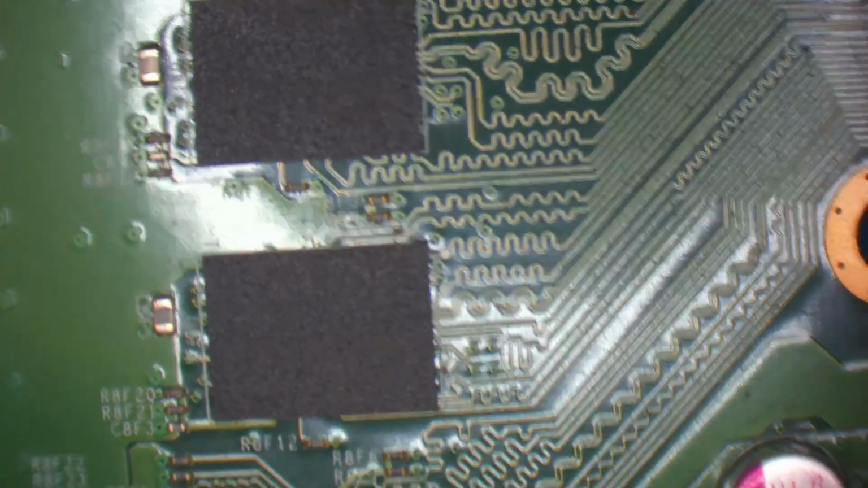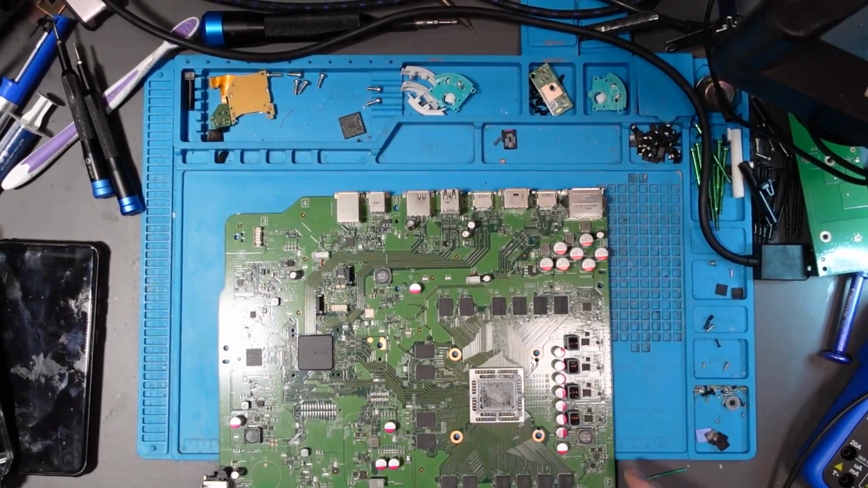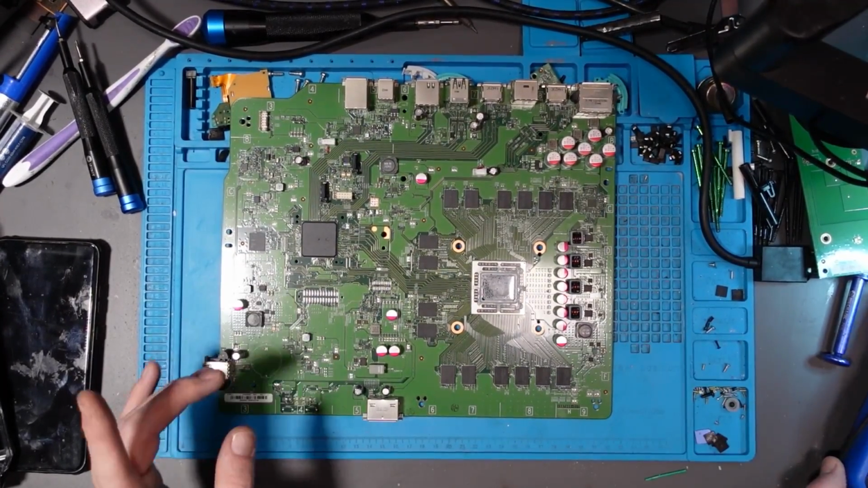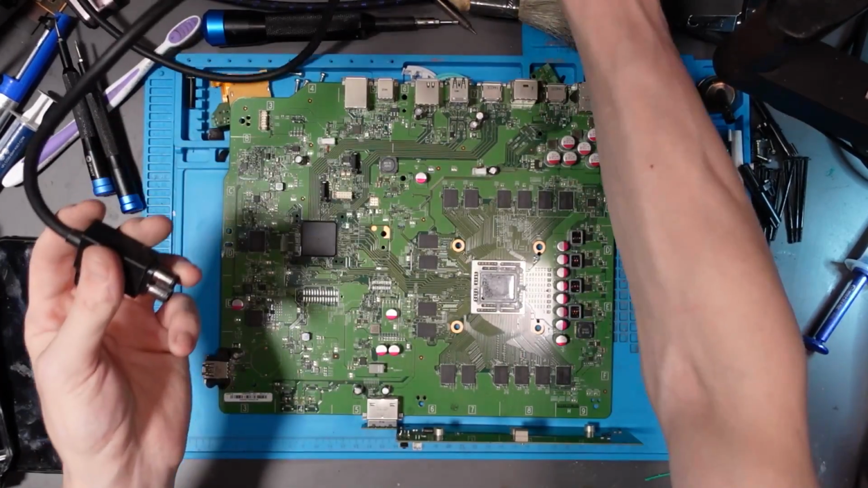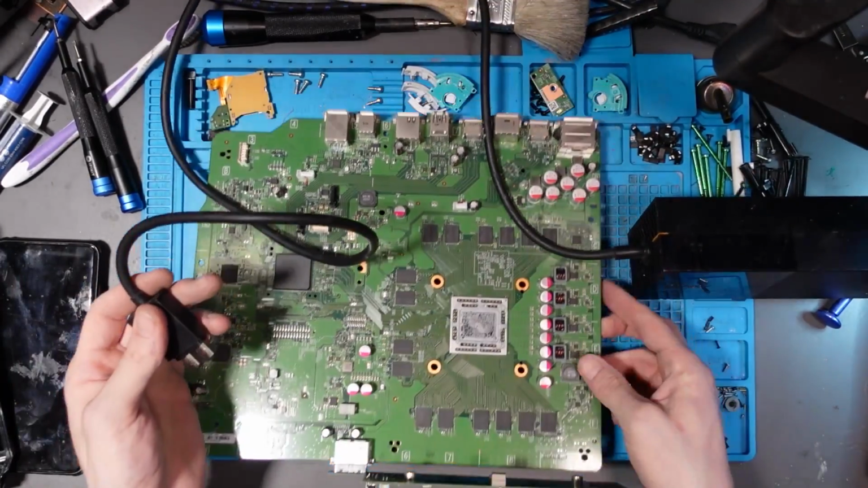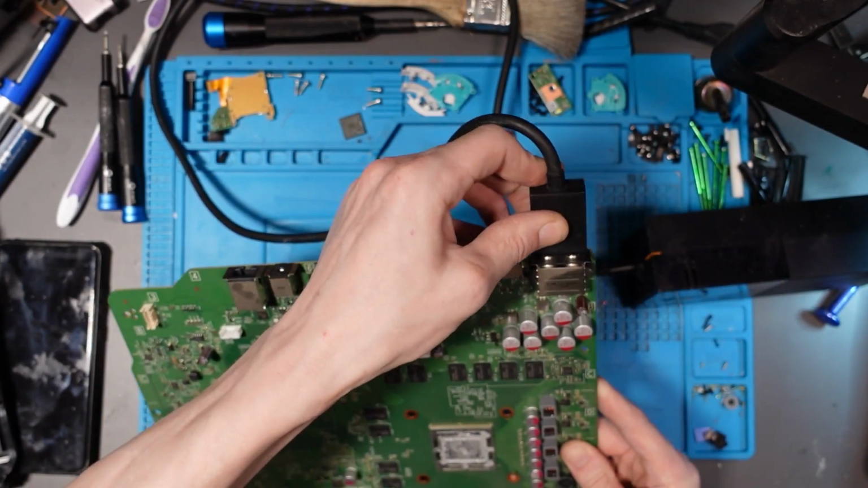So that means we've got to have an issue with one of the other voltage rails. So the problem we've got is figuring out what voltage rail is missing. I'm going to say it's probably going to be the 3.3 volt rail which is missing, to be honest. So let's just plug this back in. Let's keep an eye on what's going on with the power brick as well, because that can give us an indicator. Now this power brick is a known good power brick. I do know 100% that this works.